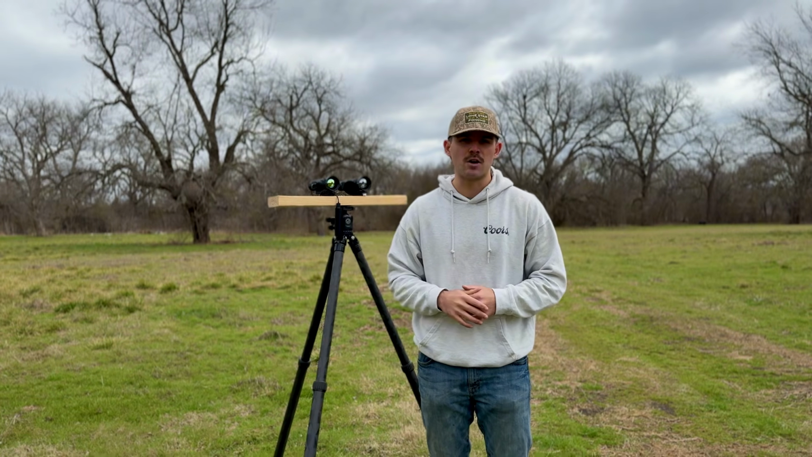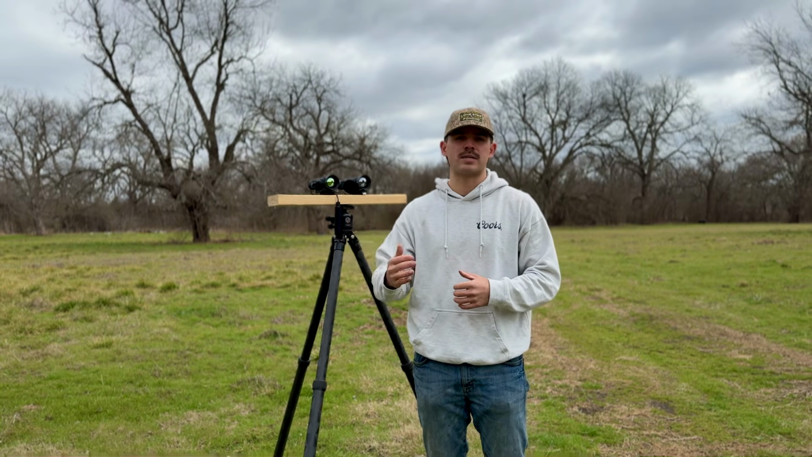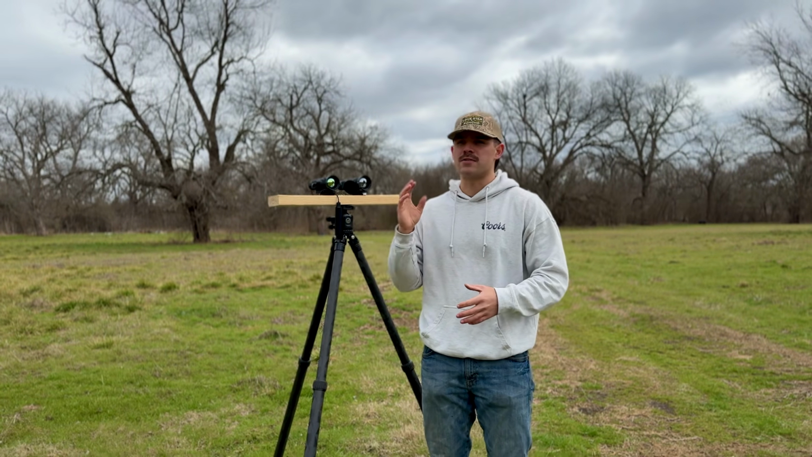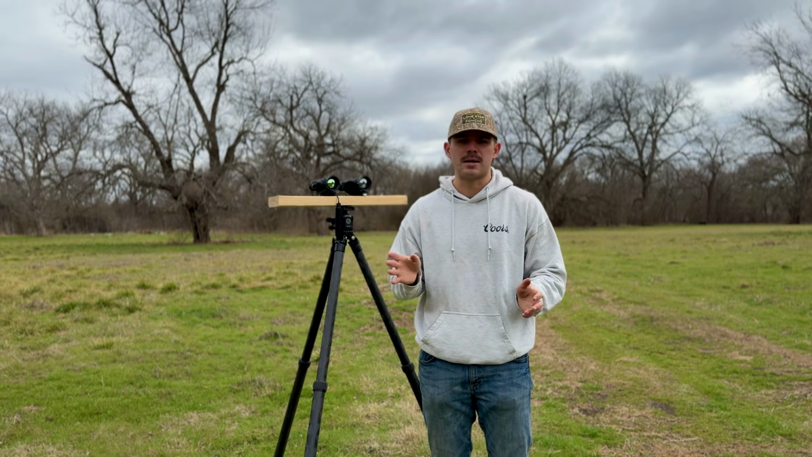I think it's an amazing scope, especially for the price point that it's at. Of course, you have more expensive scopes that are going to be better, but if you're looking to spend less than $3,000 or right at $3,000, guys, you can't beat these scopes.